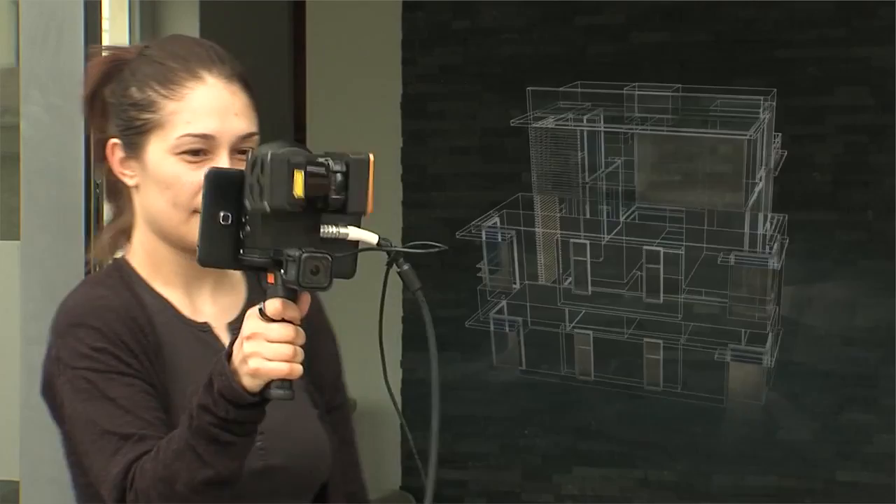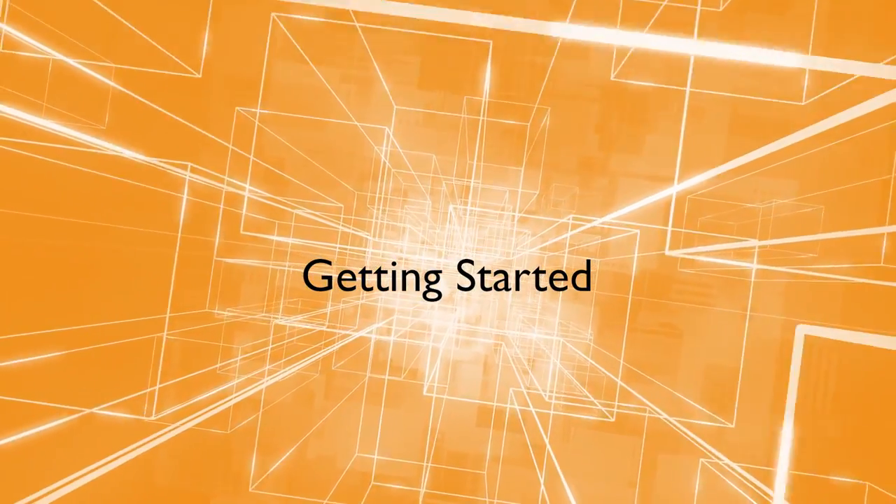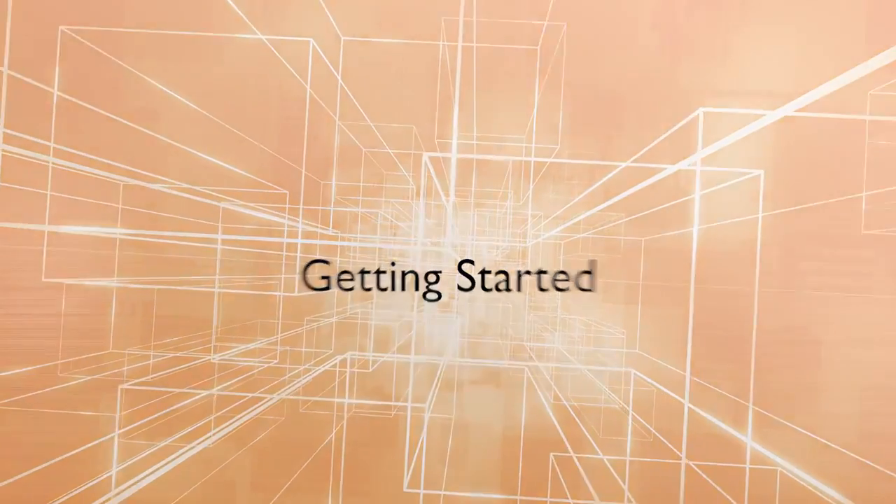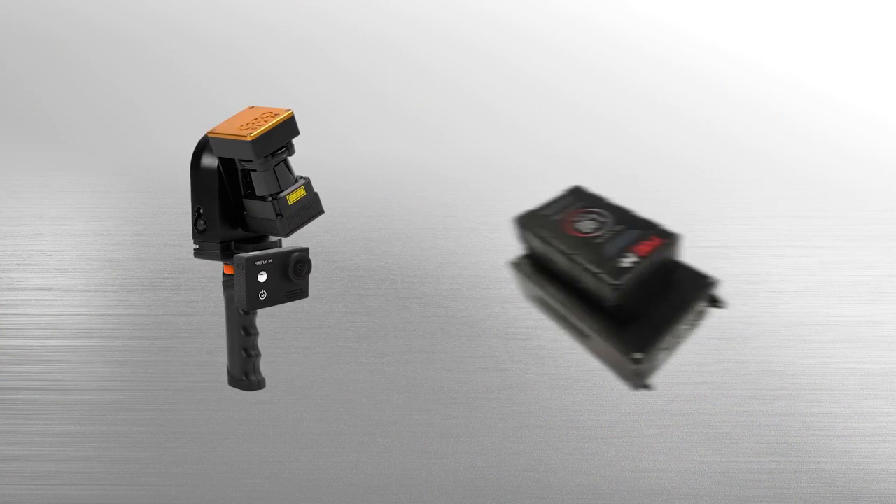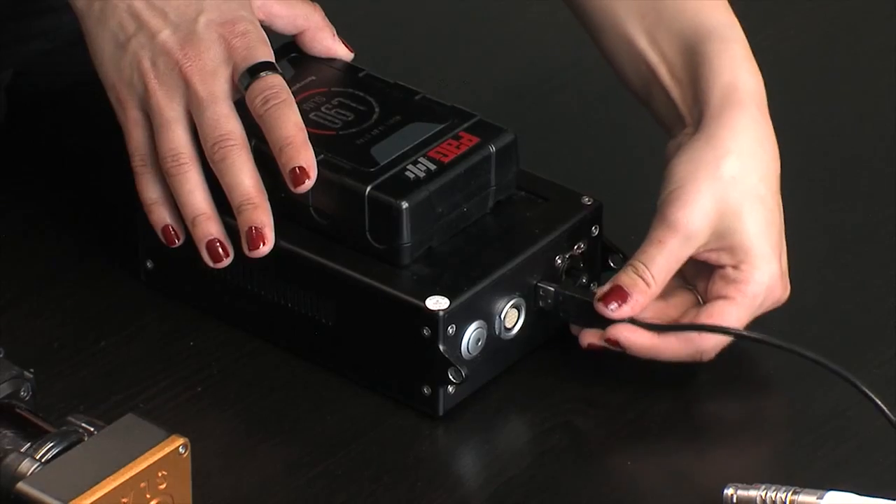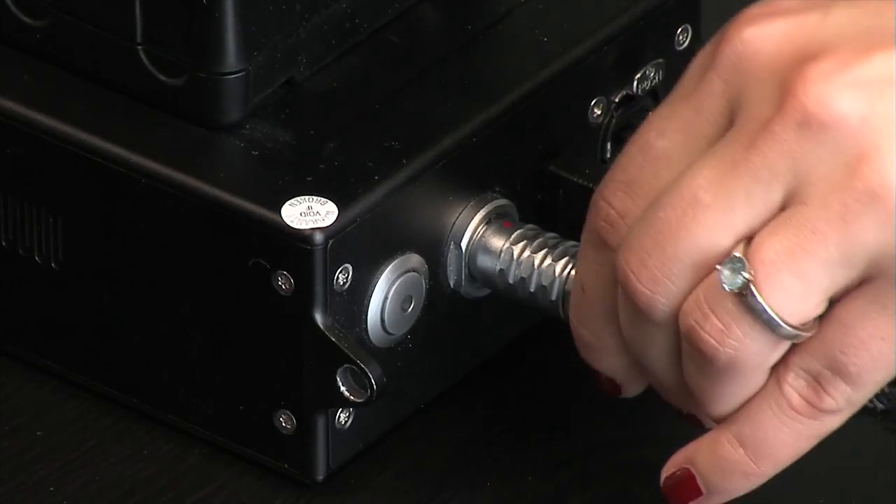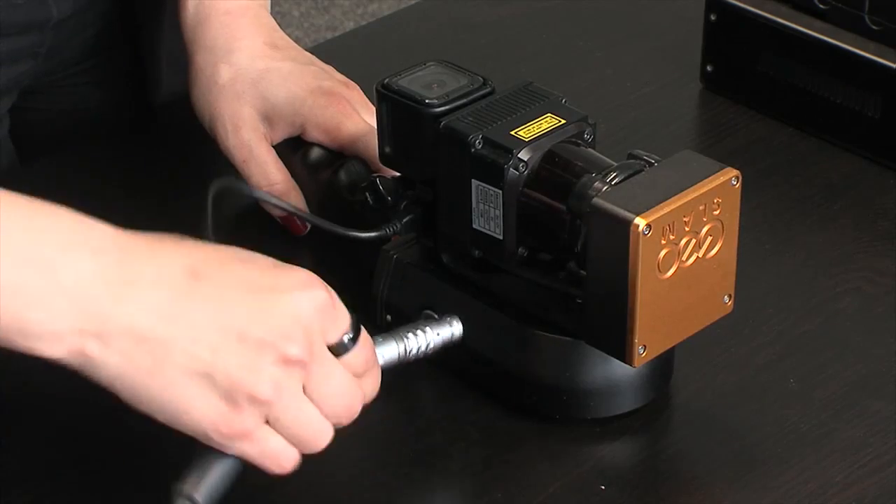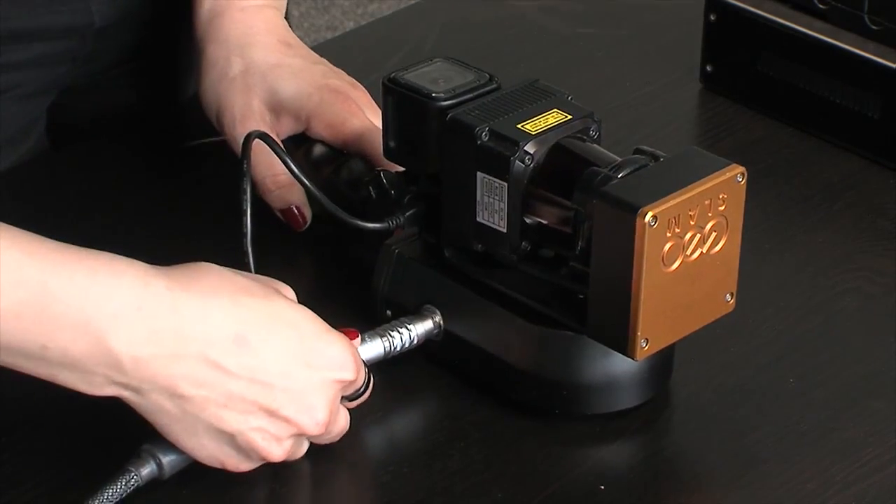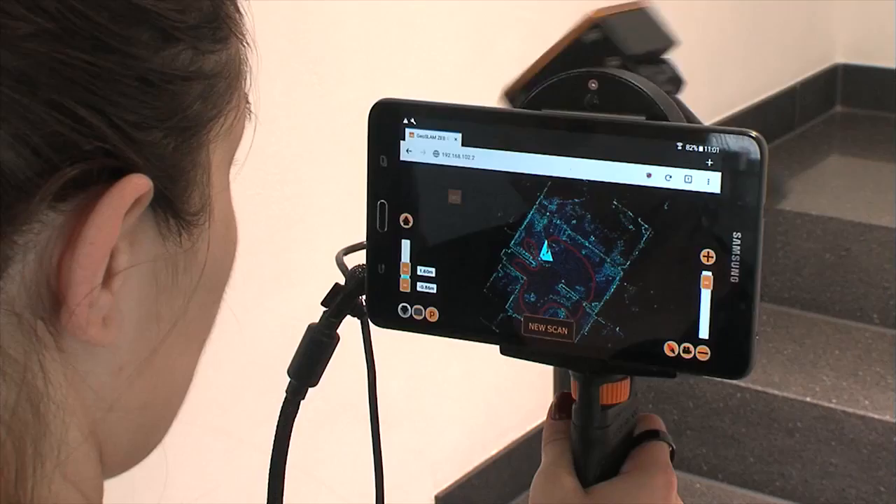With the ZEB-REVO scanner, the three-dimensional measuring and digital capture of buildings is very easy. The portable ZEB-REVO consists of the REVO scanning head and a data logger. The assembly of the components is very simple. Connect the data logger with the scanner and switch the system on. Wait a few seconds for the automatic calibration, and then you are ready to scan.